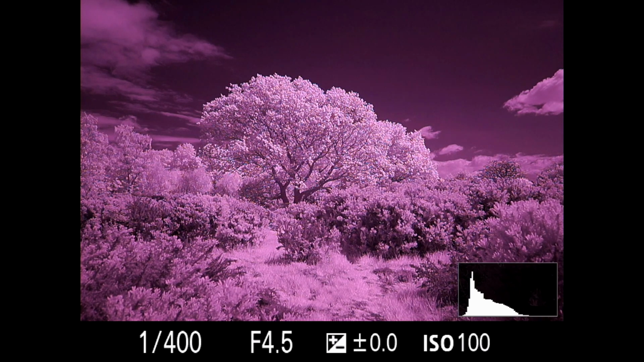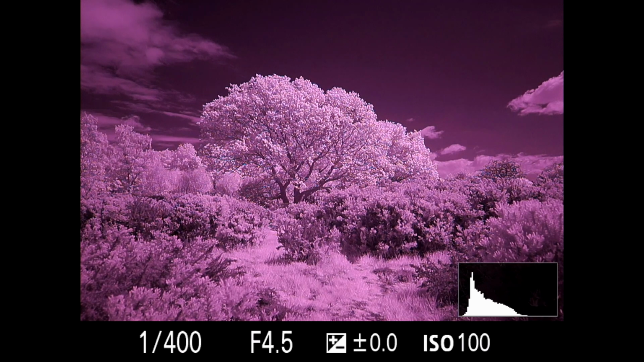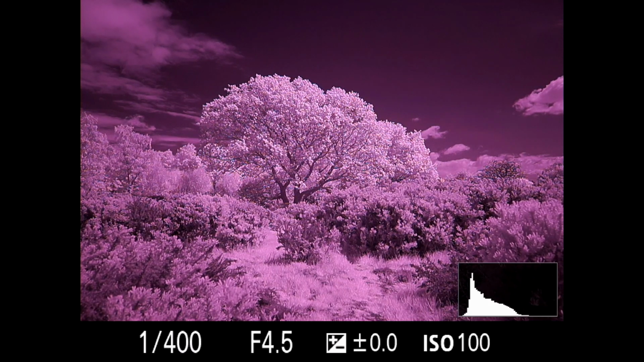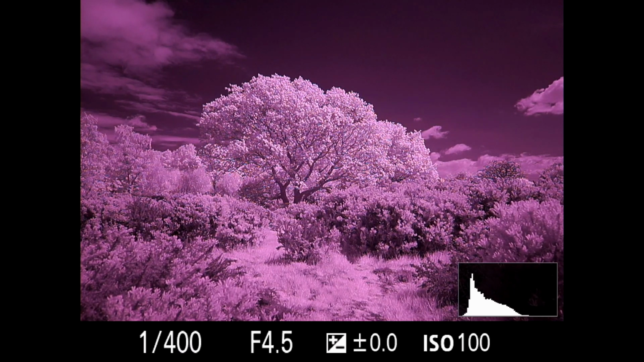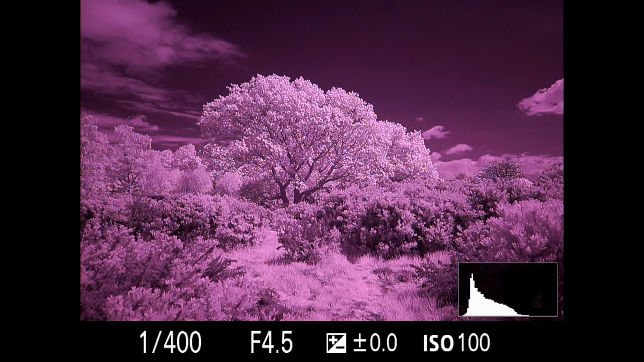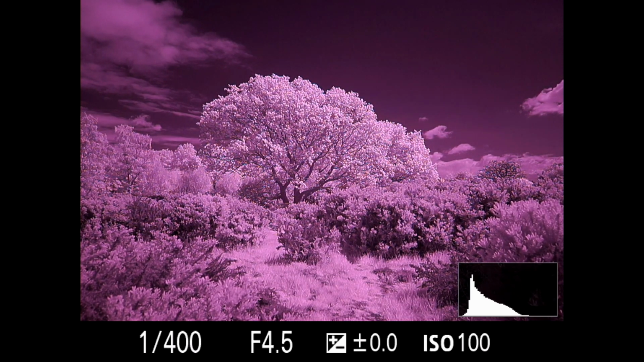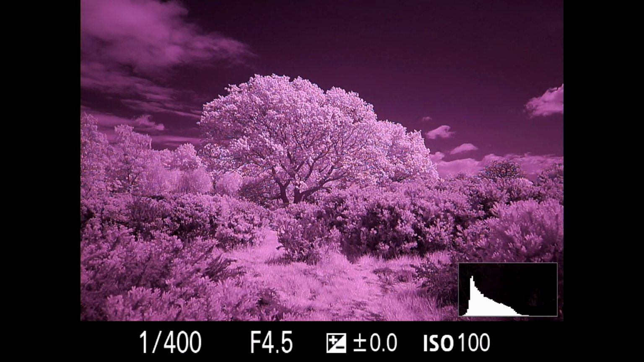Now you probably can't tell here because it looks purple, but when we get these on the computer, images from the 850 tend to be very hard to get any colour out of, so these are almost always going to end up being converted to black and white. What it does do is gives you probably the strongest contrast black and white image out of the three available options. So again, still got plenty of sun, but let's grab the shot.